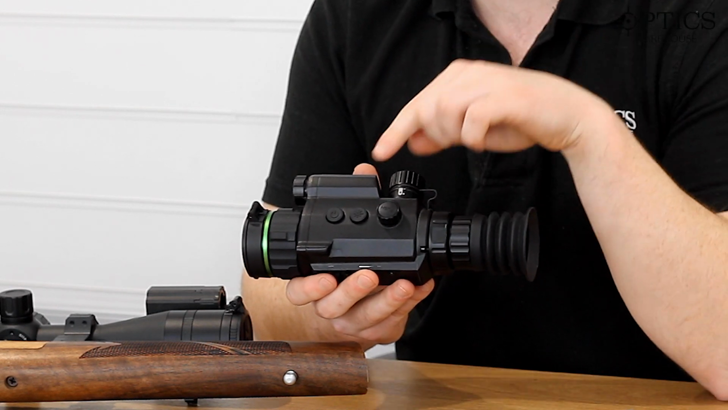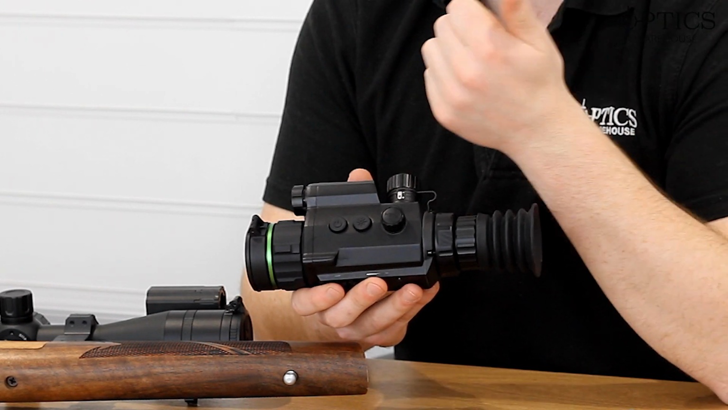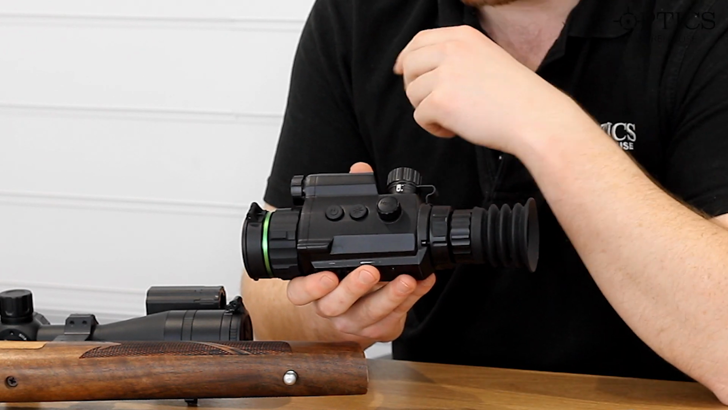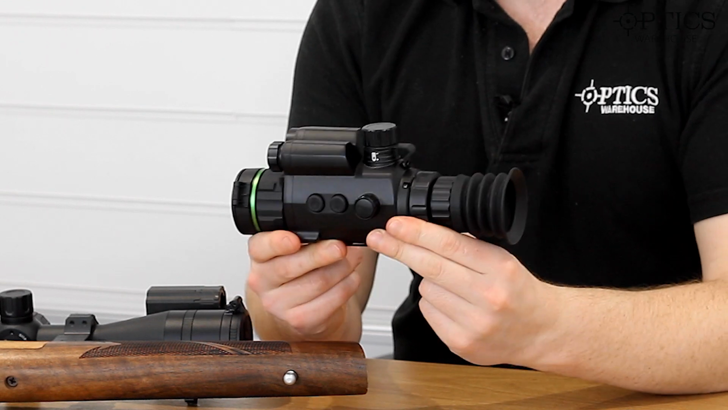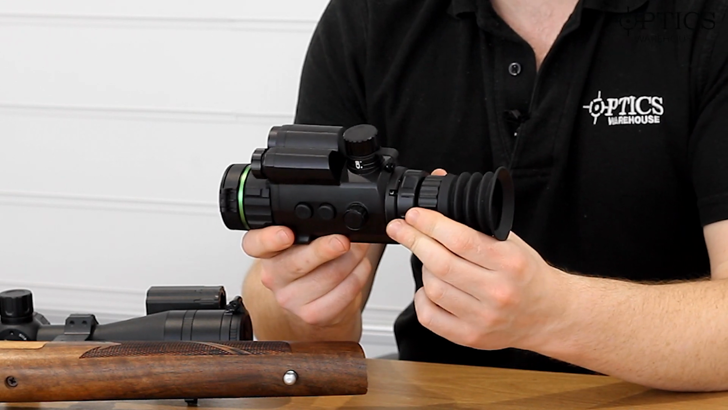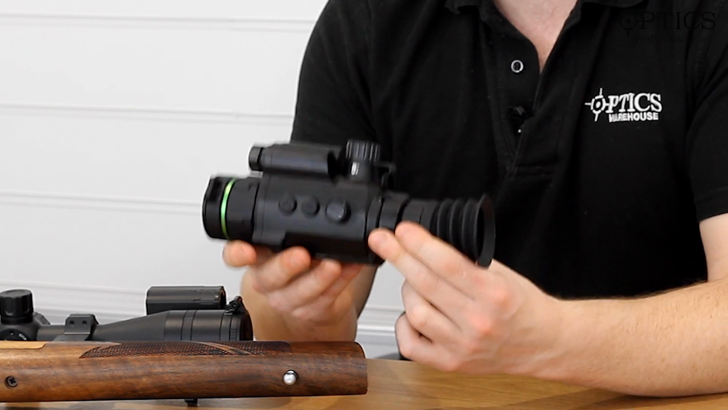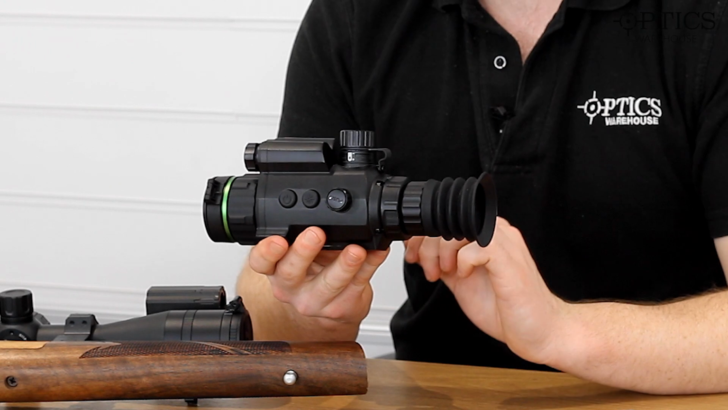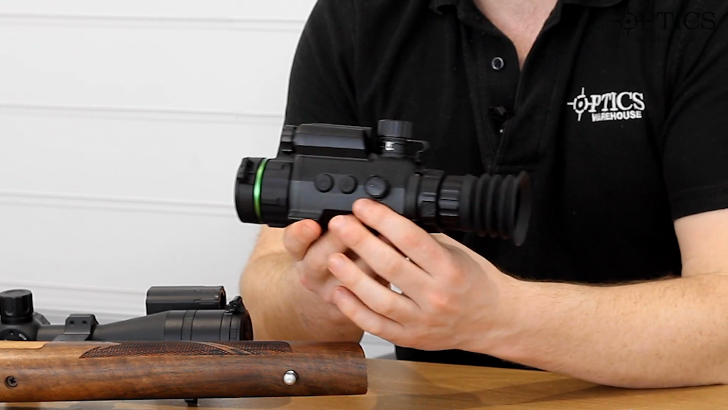Laser rangefinder secondary function: if you press and hold that, it changes into your automatic, day, night, nighttime mode, etc. But as you can see here, nice small scope, very well suited to maybe the closer range rifles of your gun cabinet. So those air guns, those rimfires, that sort of setup, it really will fulfill the aesthetic of what you're looking to achieve.